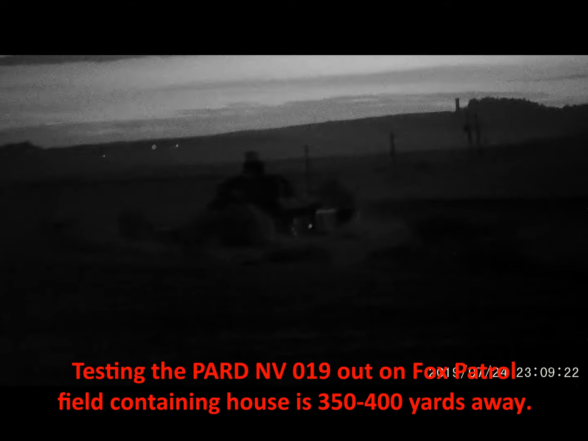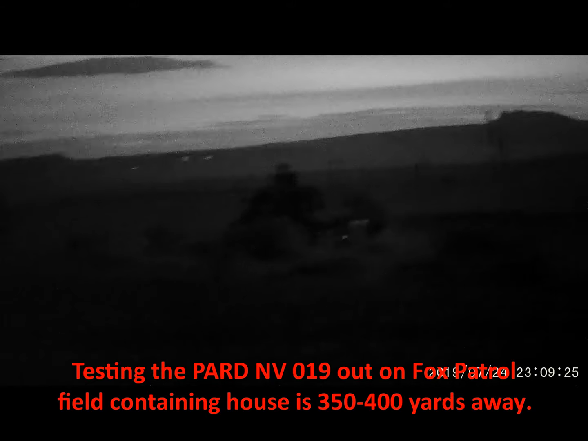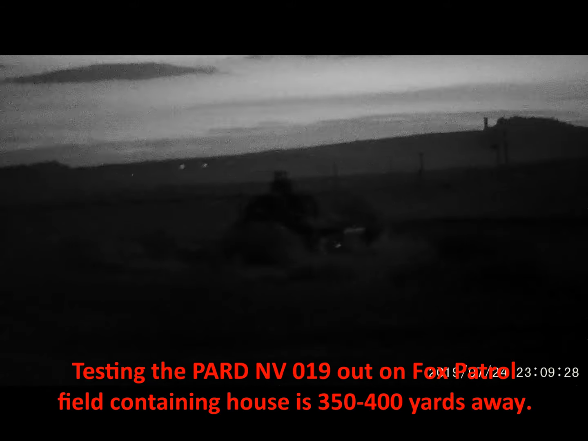Okay, we're still in night mode with the IR switched off. We have now attached a Syrius XTL IR laser to the underside of the NV019 and we're going to let you see how that compares to the inbuilt laser illuminator in the 019. So first of all we'll switch on the internal IR from the 019 through its three stages. IR1, IR2, IR3. Not bad, and that's the inbuilt IR on its tightest focus.